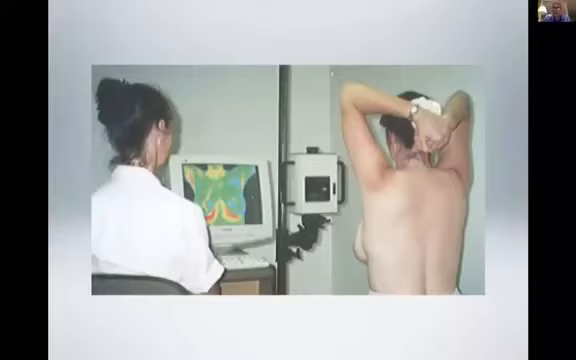It's called digital infrared thermal imaging. The image is actually produced by the infrared light that all living things emit, which happens to be virtually 100% the same as the temperature. So yes, we're really imaging the light, but it's kind of a one-to-one correlation with the surface temperature. So that's really what we're evaluating.